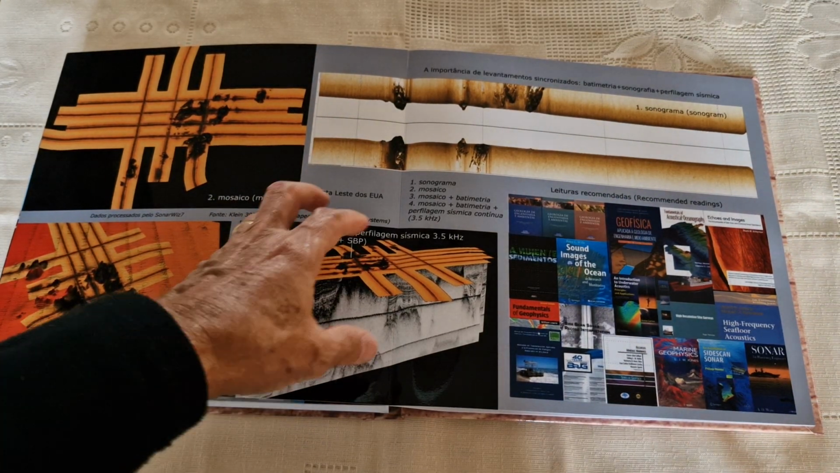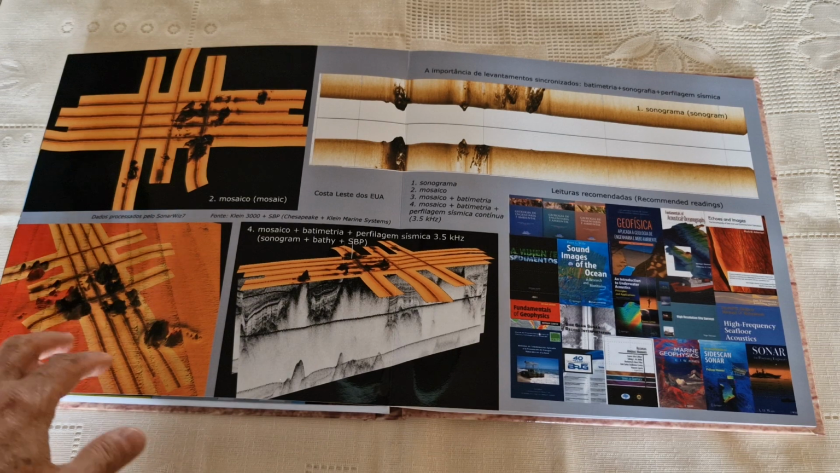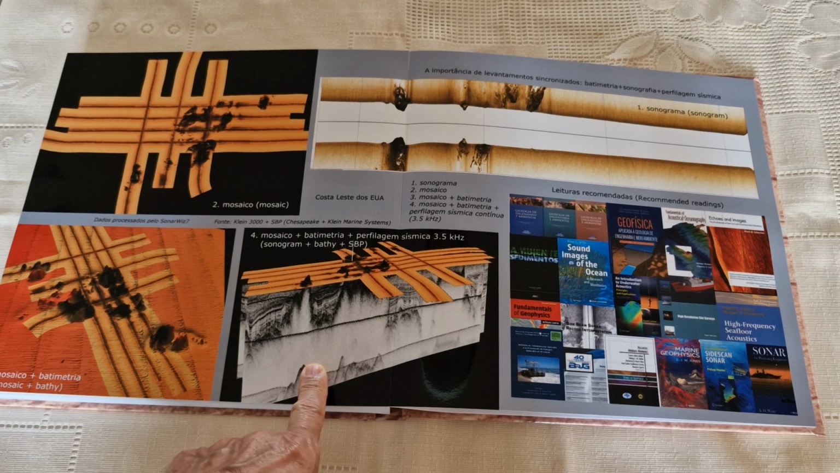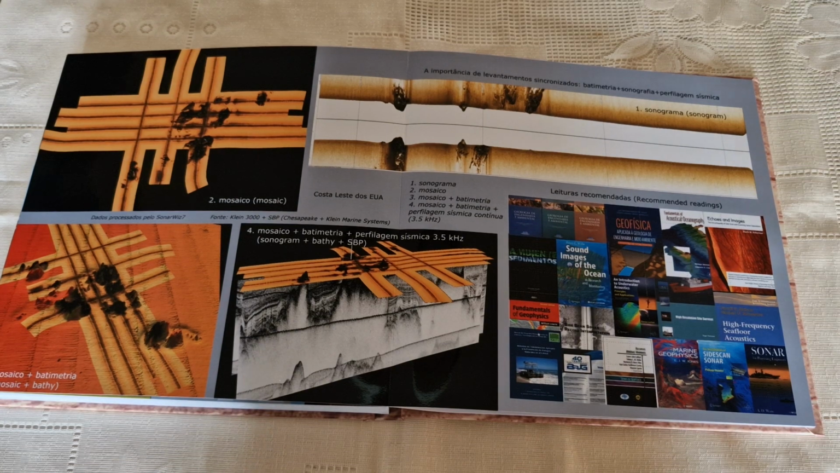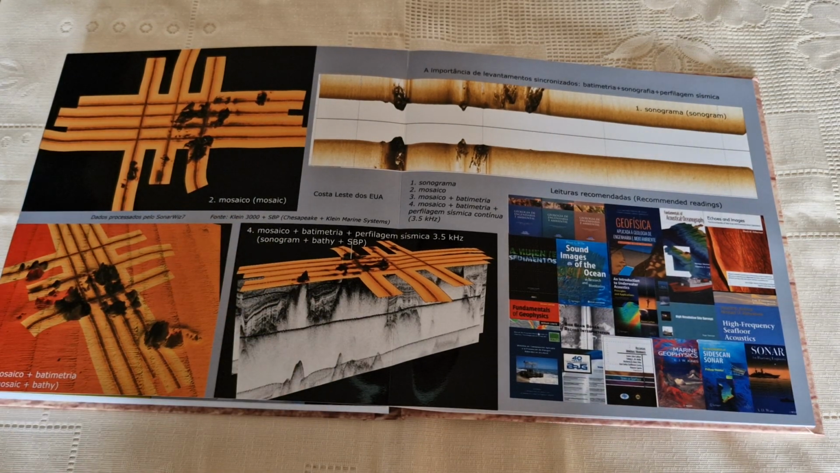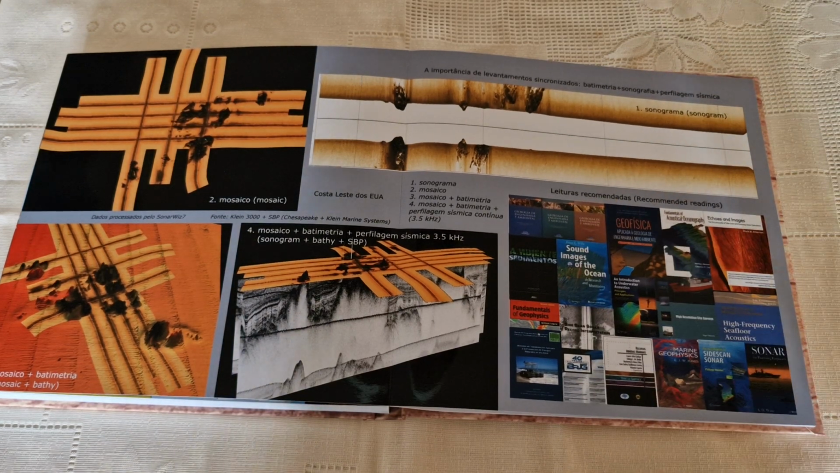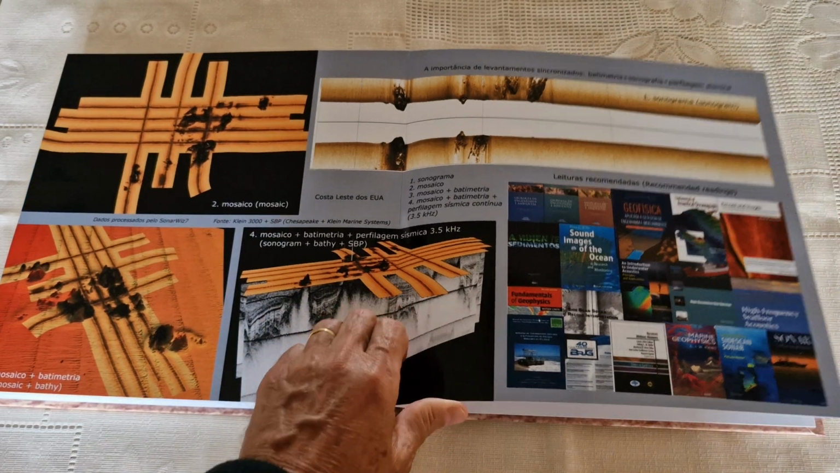And finally, I try to show here how important it is to make a side scan survey to get a nice mosaic, and also a bathymetry to see your features in 3D, and also to have a sub-bottom profile, any sub-bottom profile, just to see how your outcrop is going down. If you have these three tools, side scan, bathymetry, and any sub-bottom profile, you have a very, very big chance to have the whole picture of the area you are investigating. And I also suggest here some readings. There are many, not many, but some very interesting readings on the market.